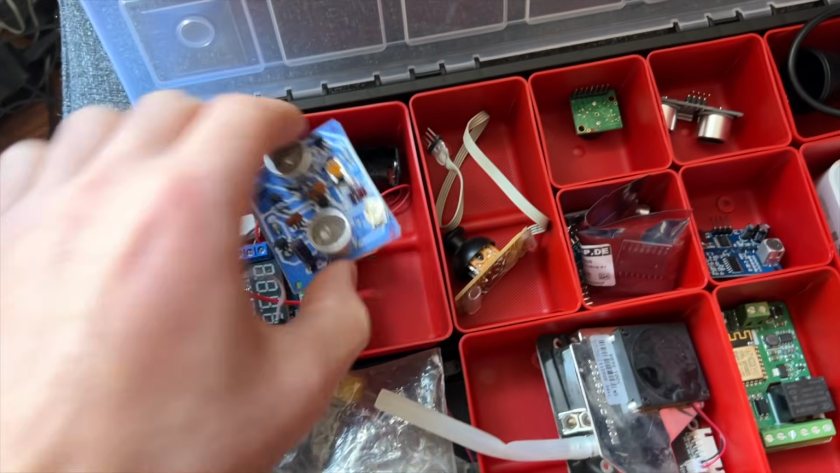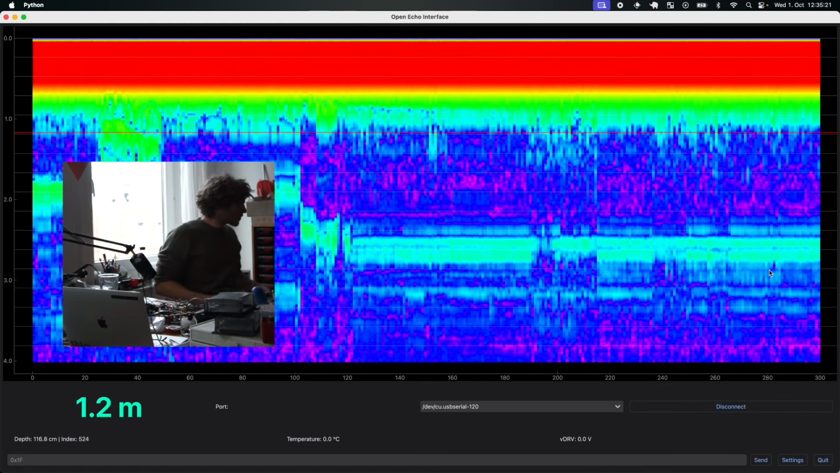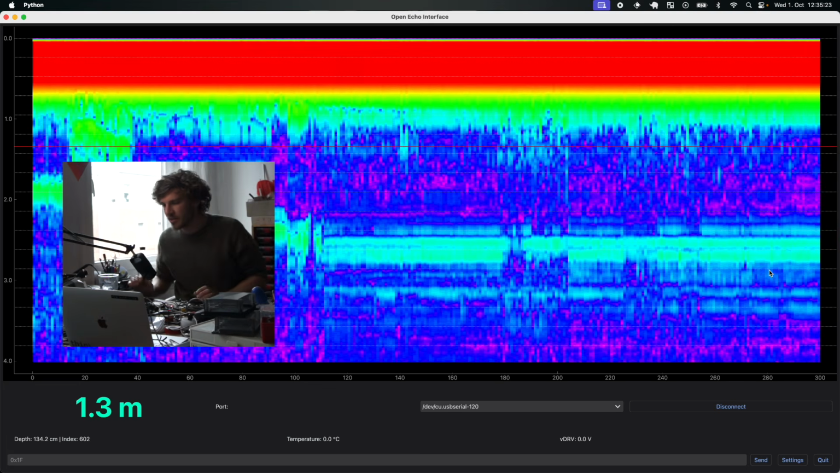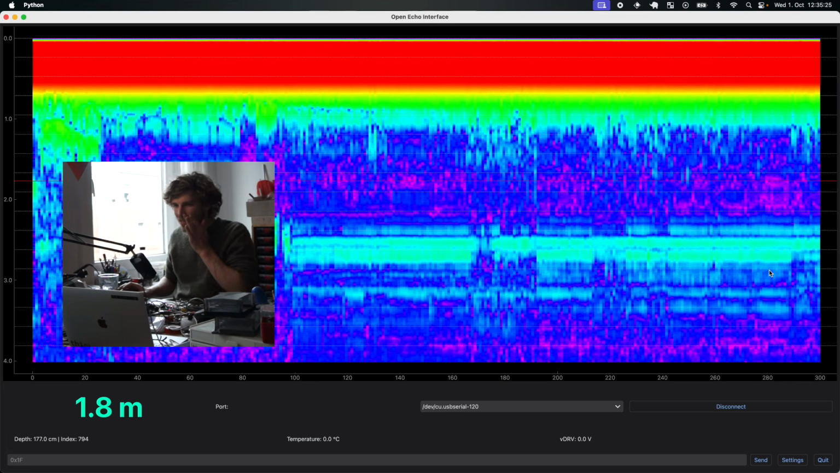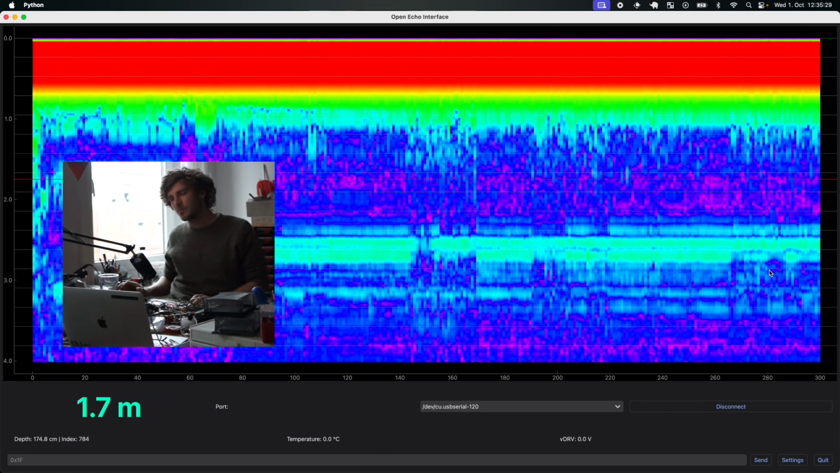This one is a very, very old one. I don't know where I got this from. But the downside with all of these boards and transducers is that you are stuck with basically the interpreted value.